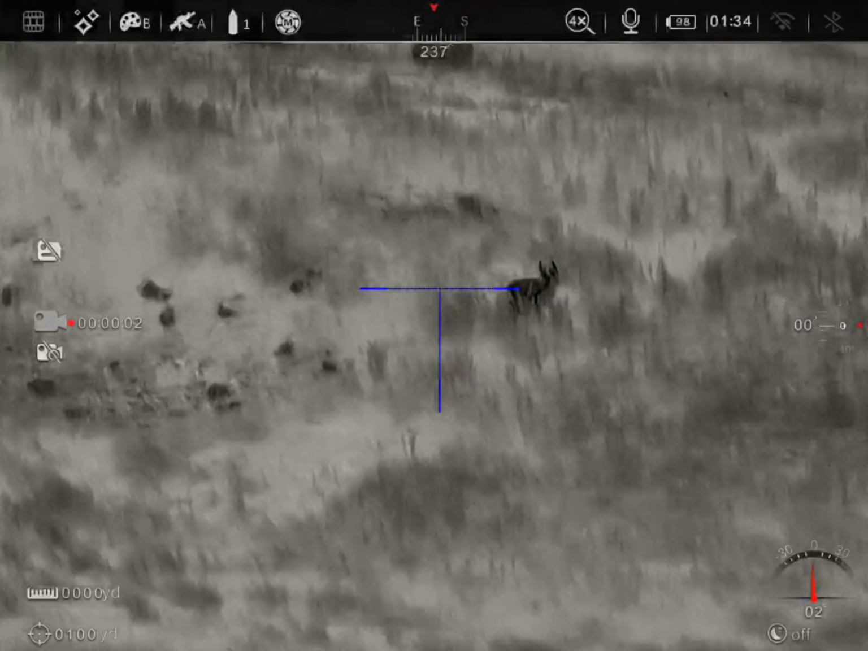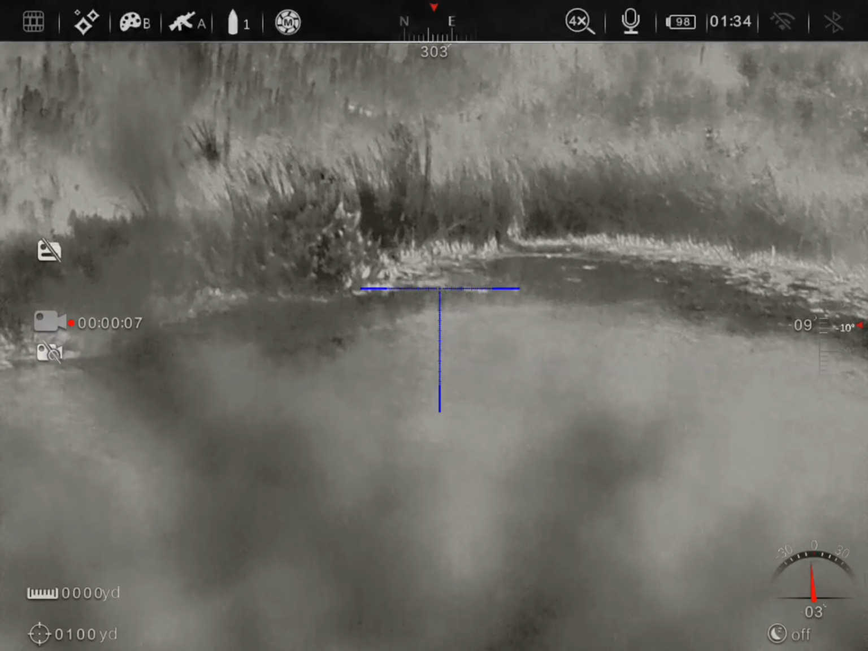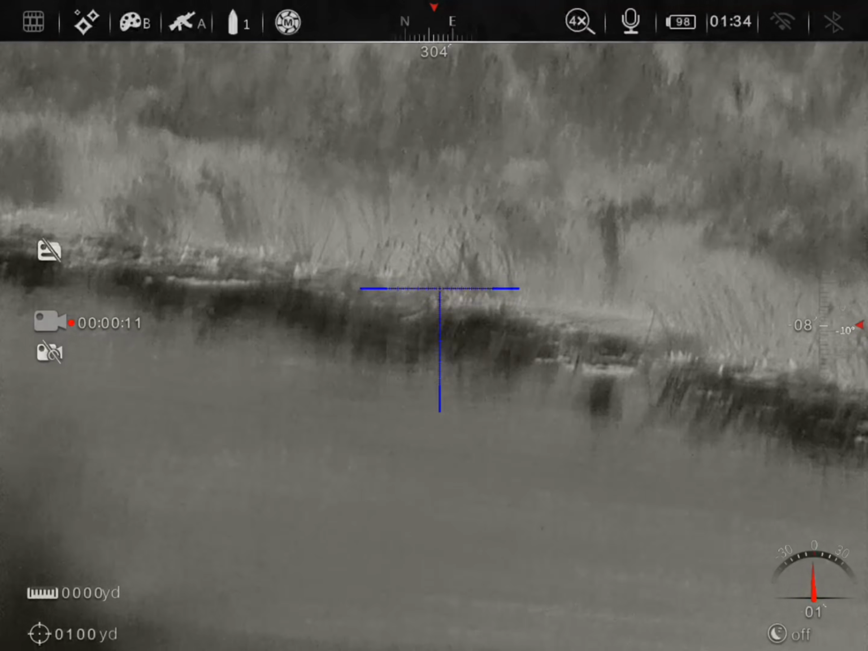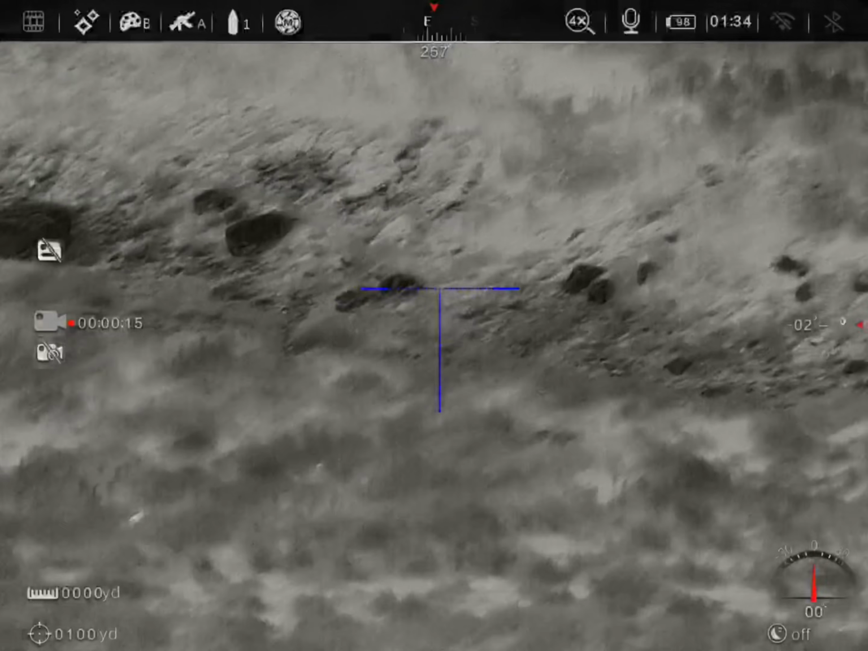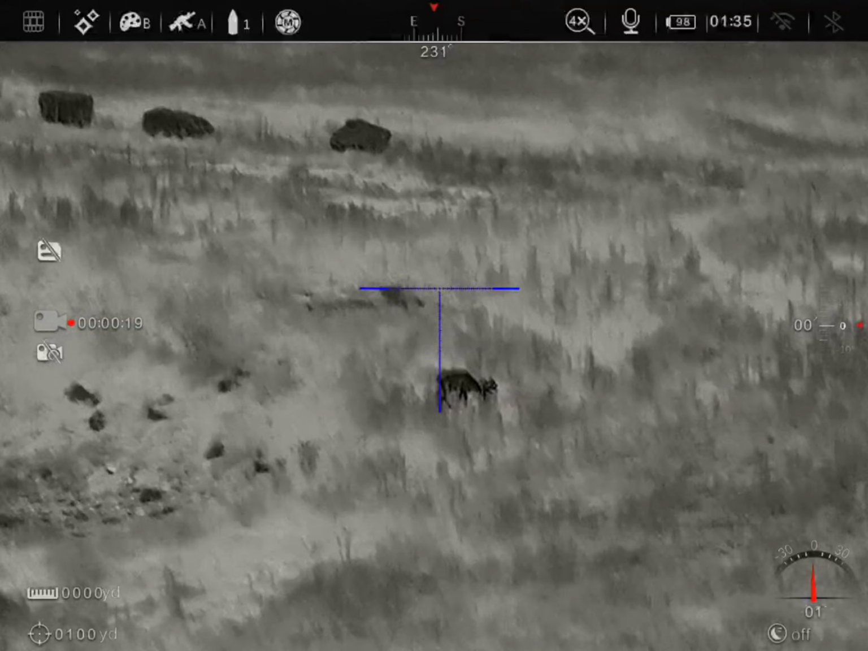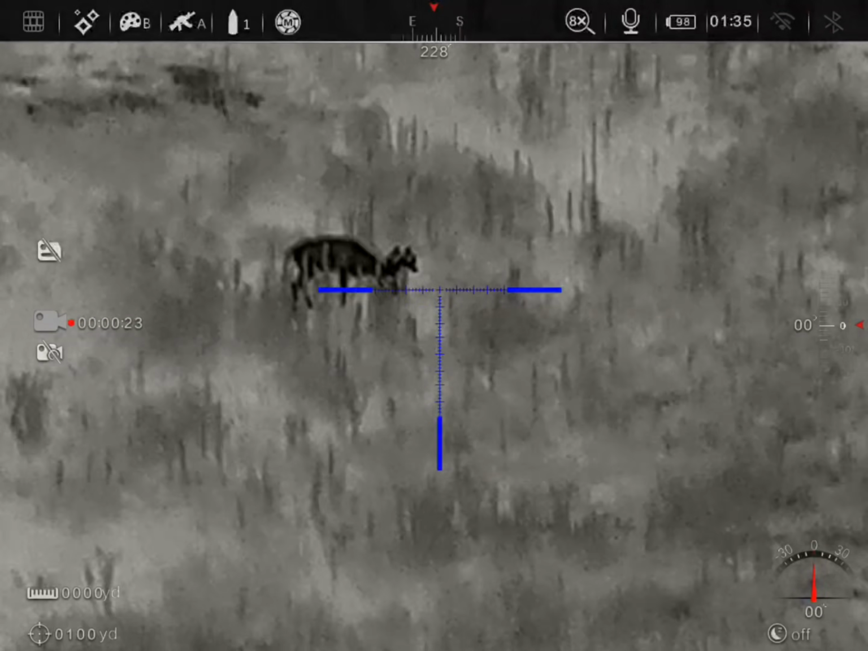Alright, so I just want to say some things real quick. I want to point out that this optic is in focus from about 25 yards to around 800. It's not like night vision, we have to constantly refocus it. This deer is probably 200 yards away.